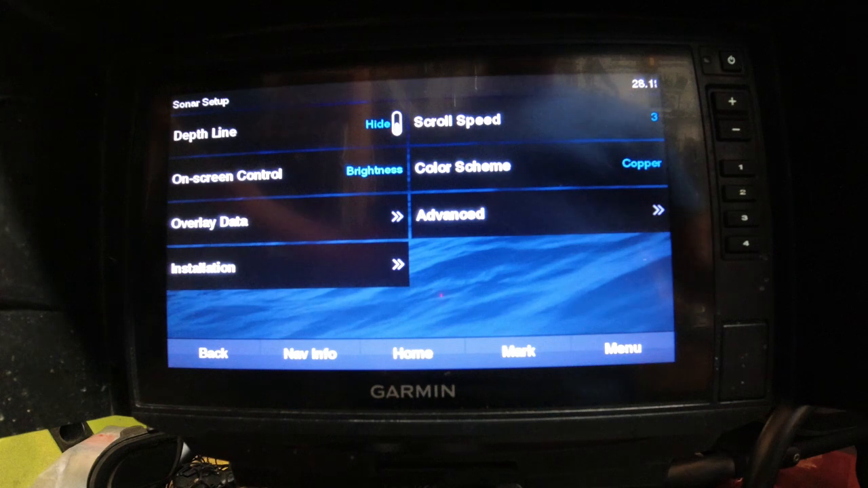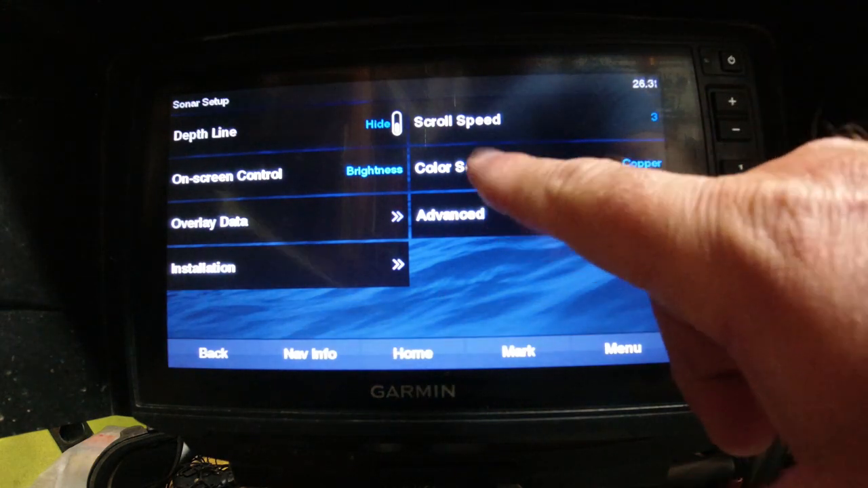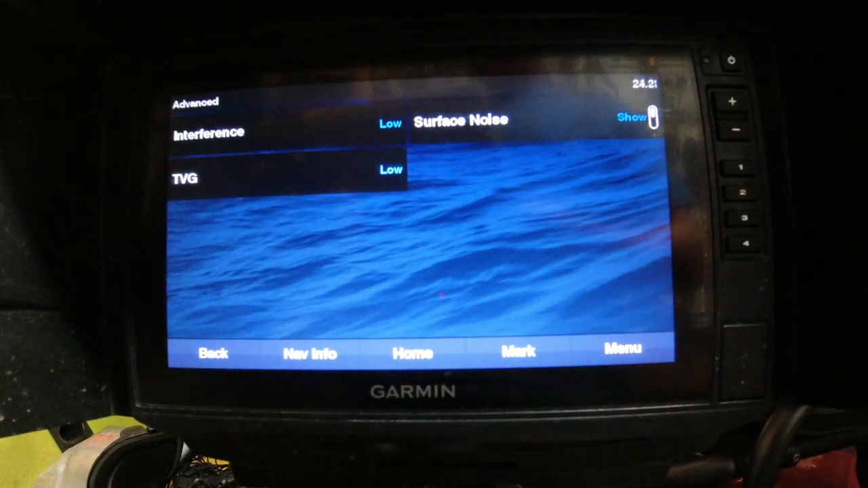Color schemes, that's your preference again. I prefer copper, but that's completely up to you. And now we're going to go to the advanced settings. Now these can be a little tricky for a lot of people.